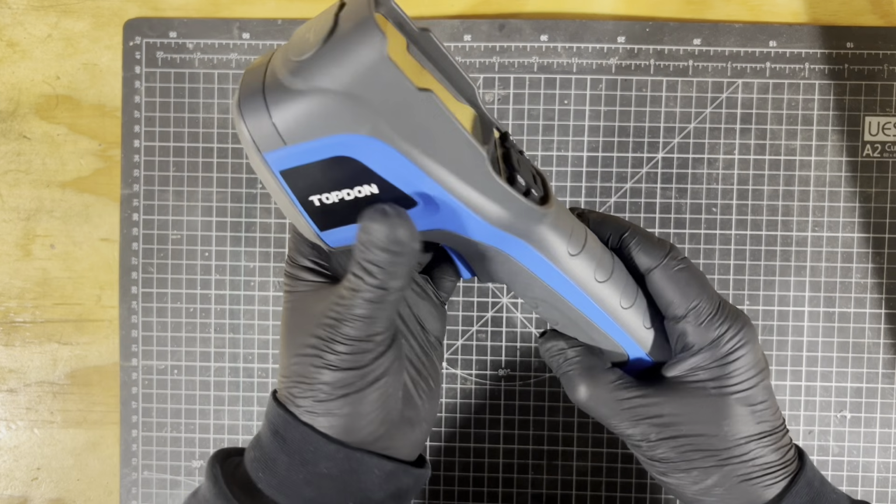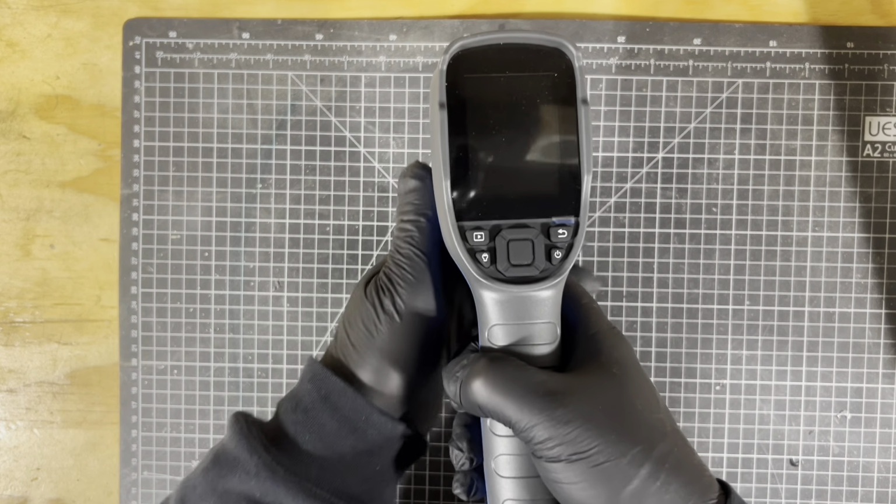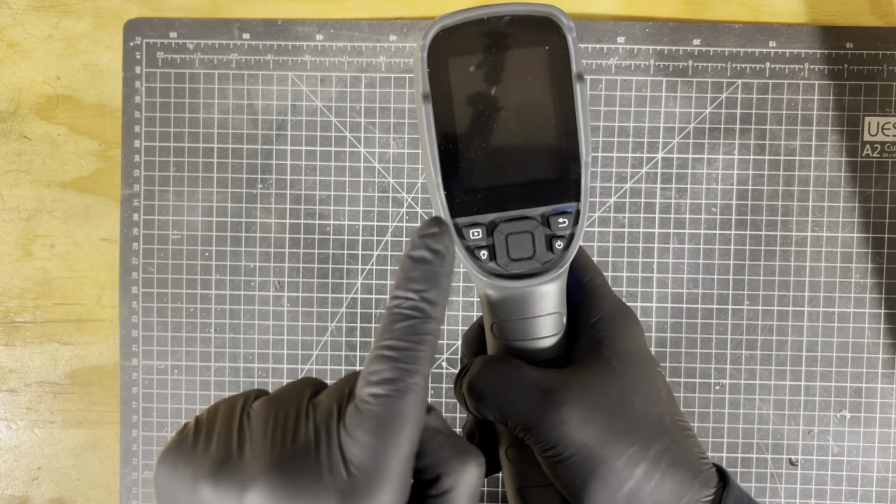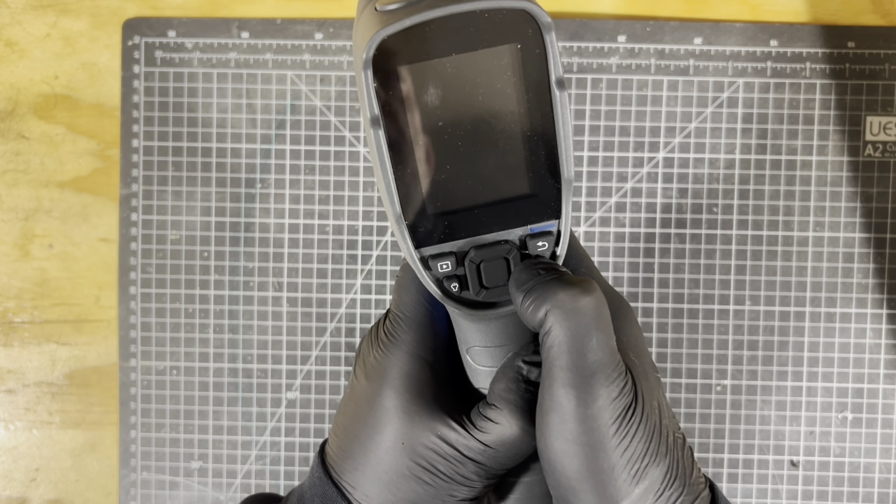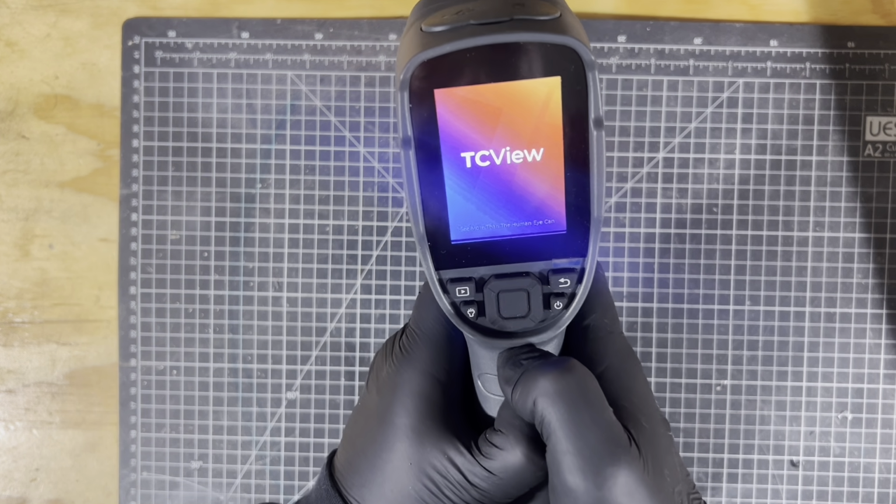I've played around with it. I've tried it out on a few things that might be handy. Any suggestions you've got, by the way, things I can test it out on, put them in the comments below. But first of all, let's turn it on. Get your finger on the button. And it comes on. There we go.